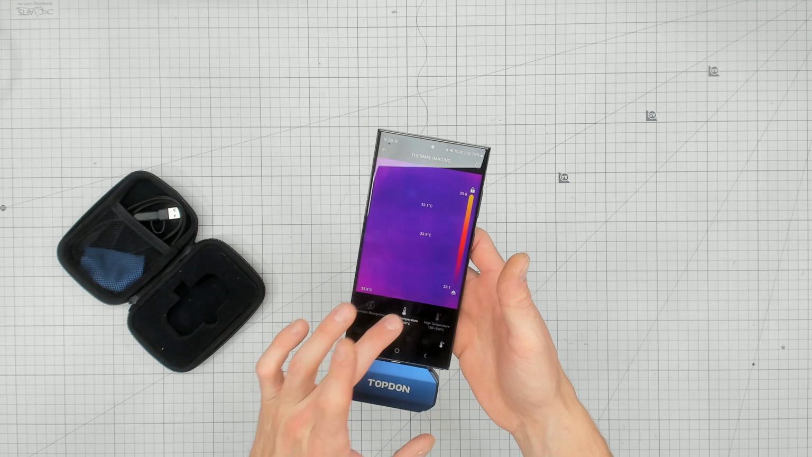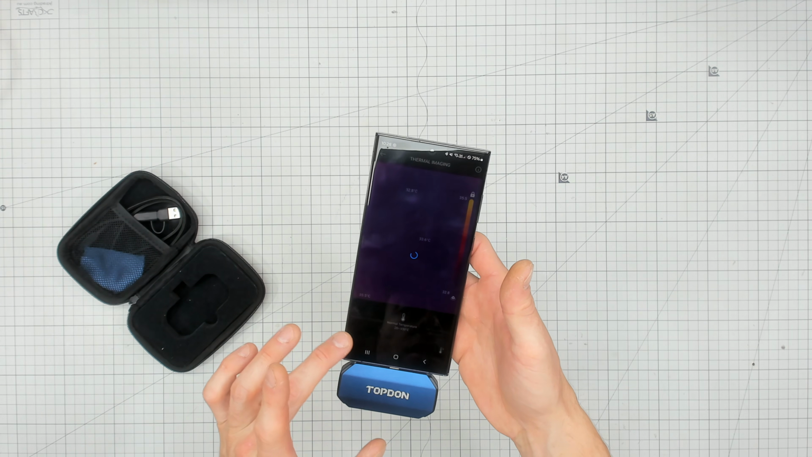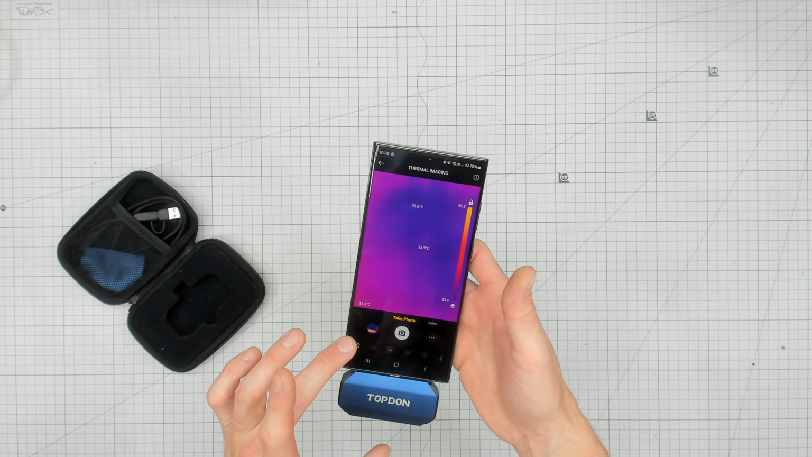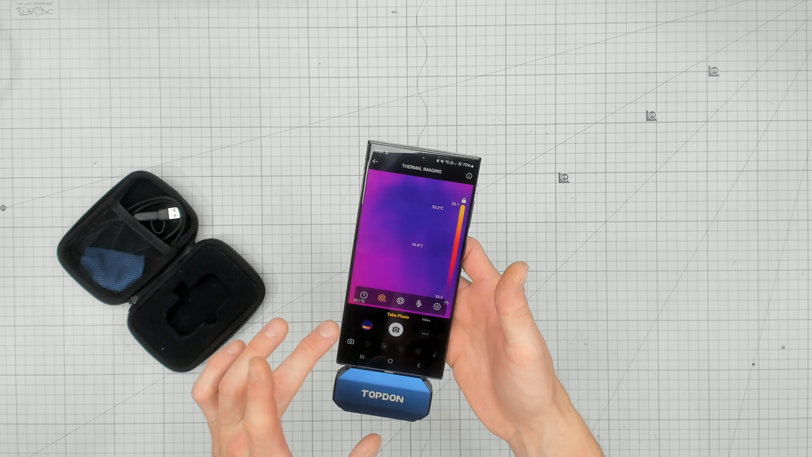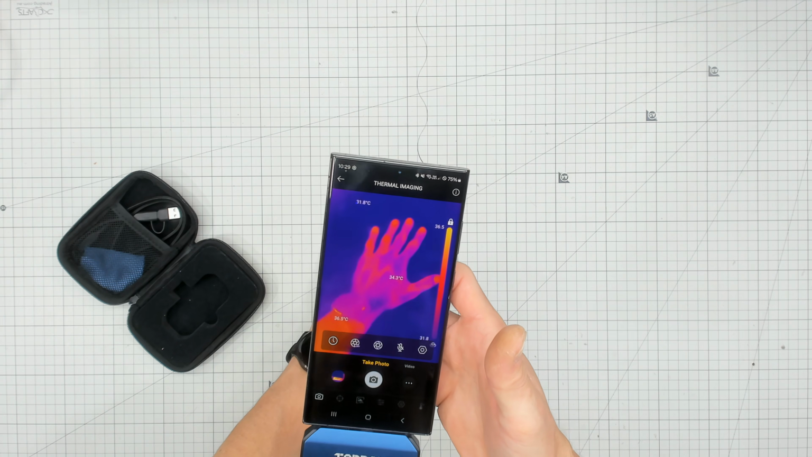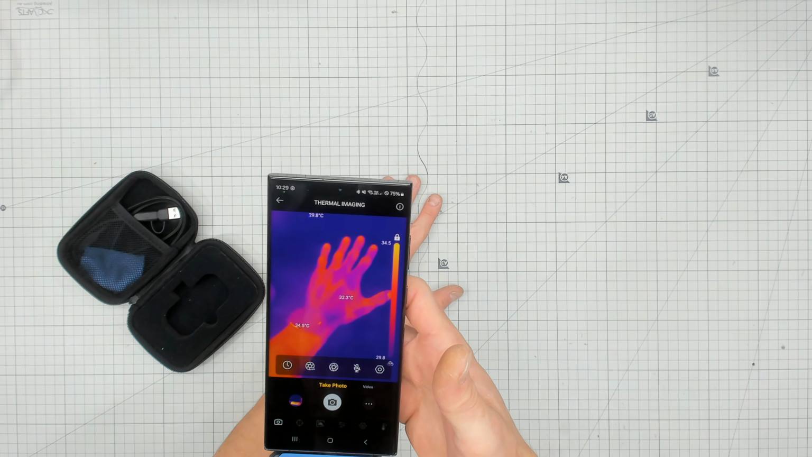If you can hear that little clicking, that's the automatic shutter. So if any of you are wondering why the hell this thing's busted and keeps doing that, you just have to go back to the photo and turn that off. It drives me mental. But you can see it's looking pretty good and it's reading nearly the same.